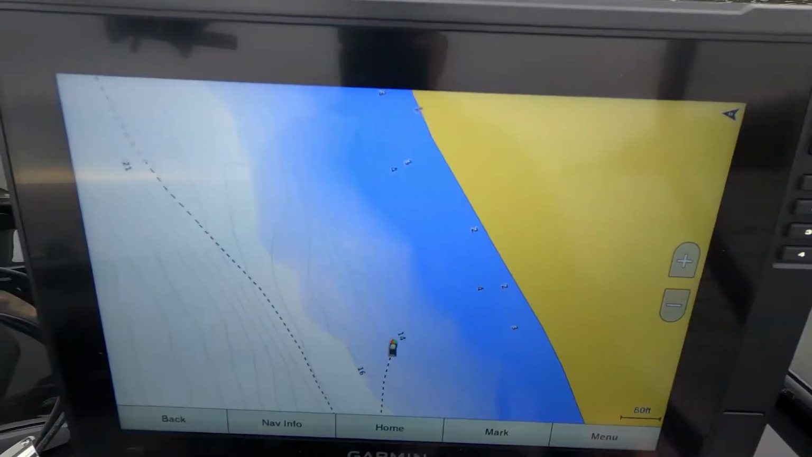This feature I'm going to show you really makes it simple, and it'll also work for when you want to cast or drift the shoreline or stay on a certain flat and you don't want to have to pay so much attention to your boat control. So let's jump right into it here, and I'm going to show you how this works.